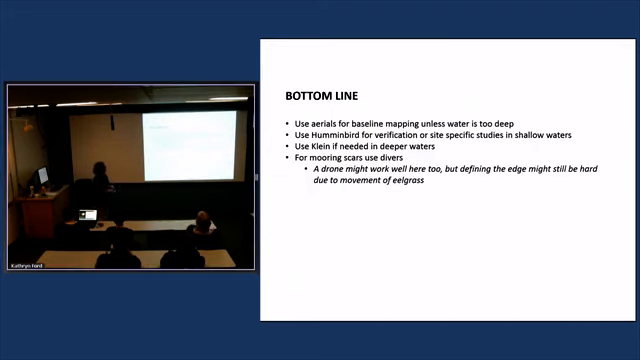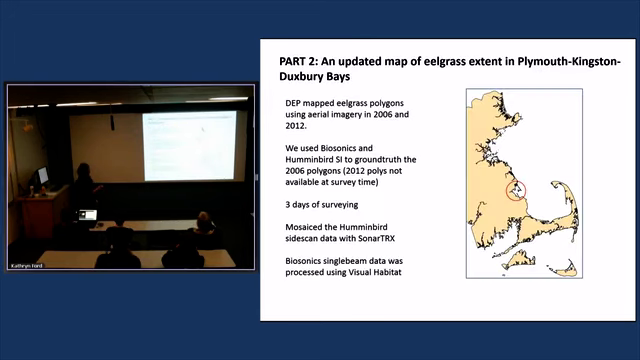So our bottom line for the eelgrass and the mooring scars is to use aerials for the baseline mapping because they're so efficient. Then we can go in and verify using some of these acoustic methods. We'll use the Klein in deeper offshore waters when we need to. And then for all the mooring scars, we'll continue to use our divers, which they're very glad to hear. They always think I'm trying to put them out of business. And then drones. We'll see what we can do with drones.